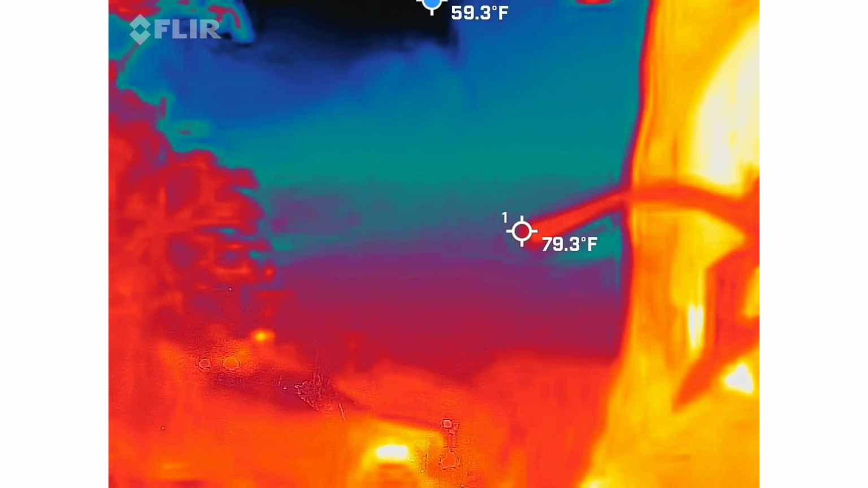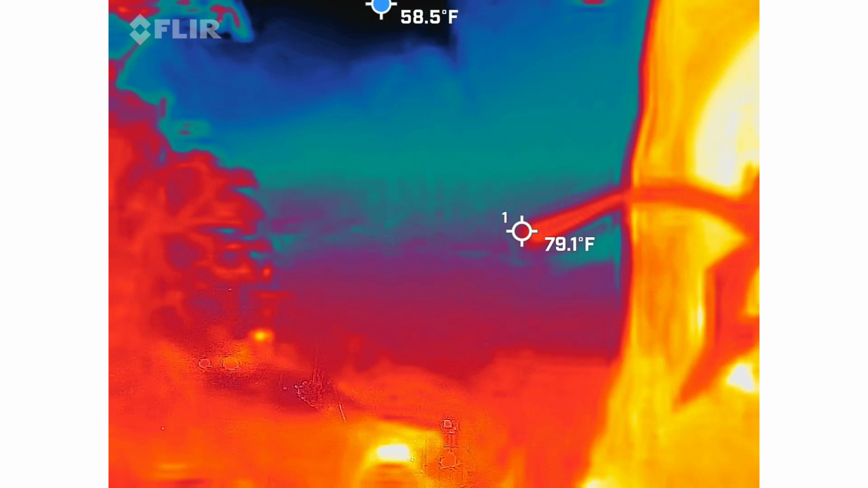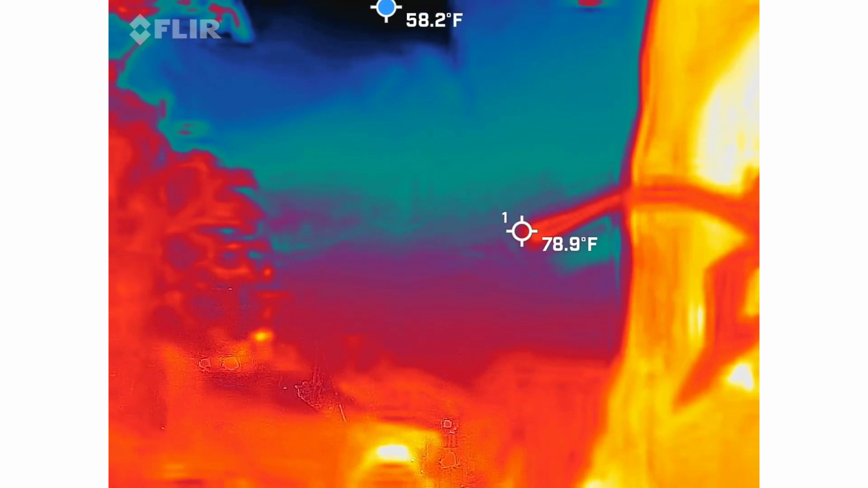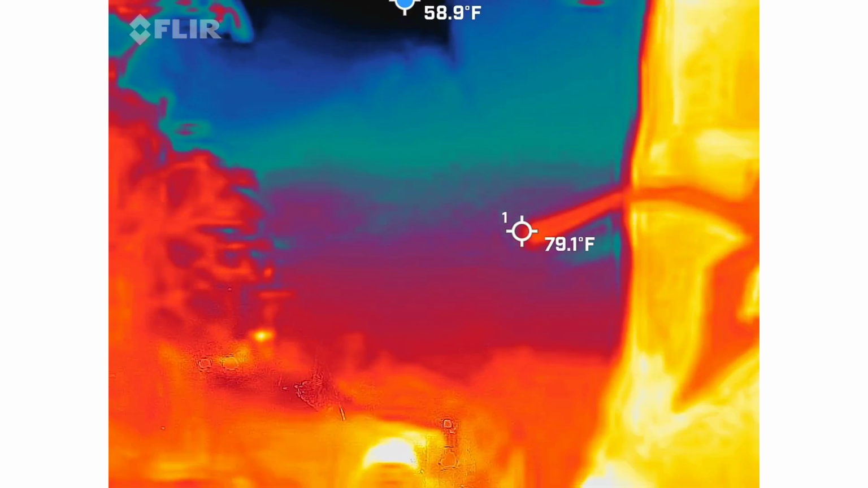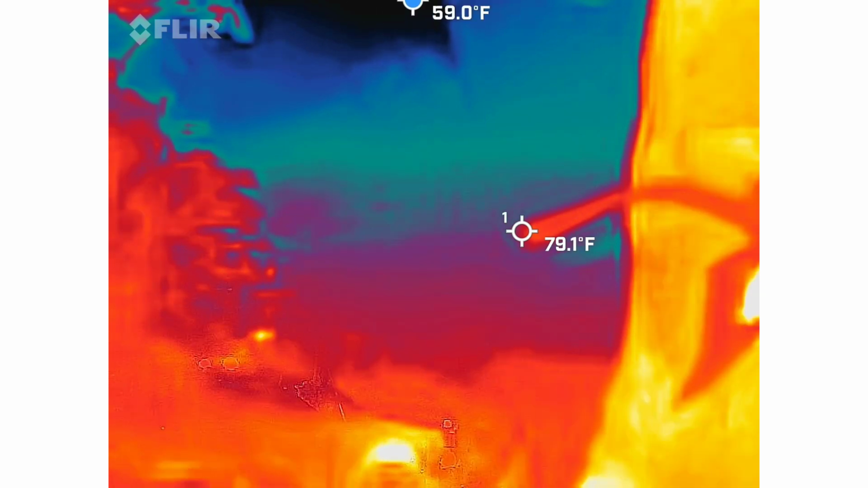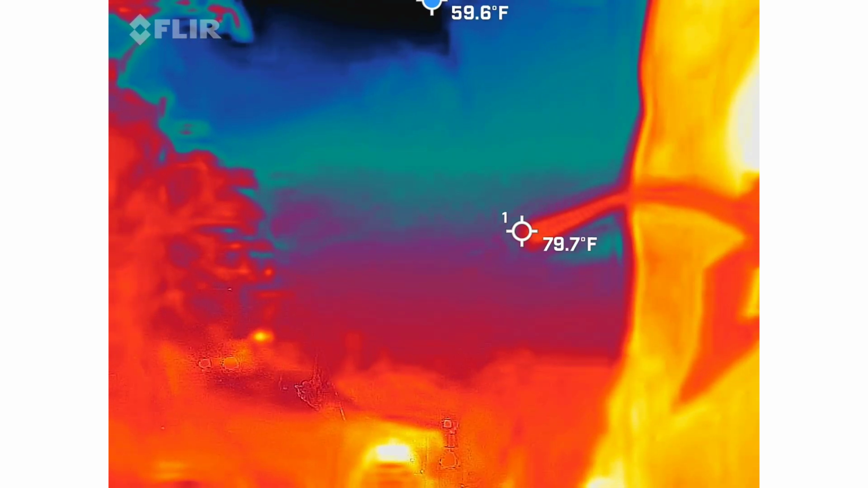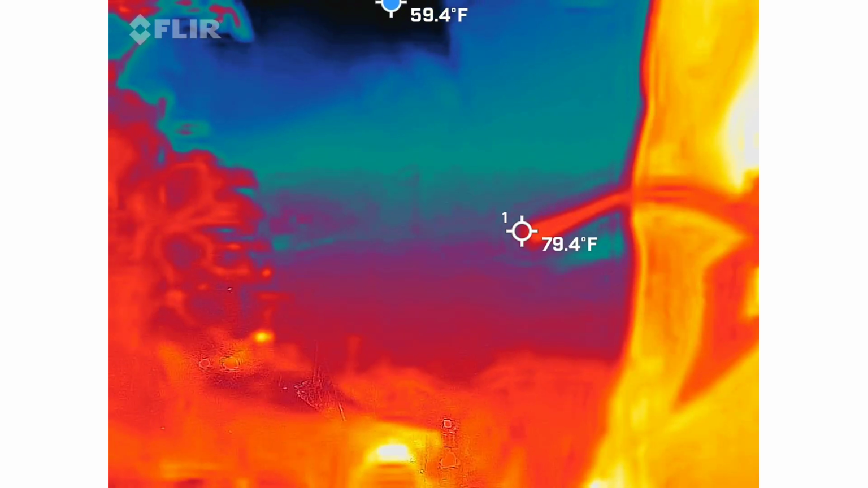To what? Yeah, to what, Ann? That thing's going berserk. I've never seen it do that over here. Like I said, normally it's at like 0.5, 0.6 through this whole area. Huh. She's not saying anything yet.